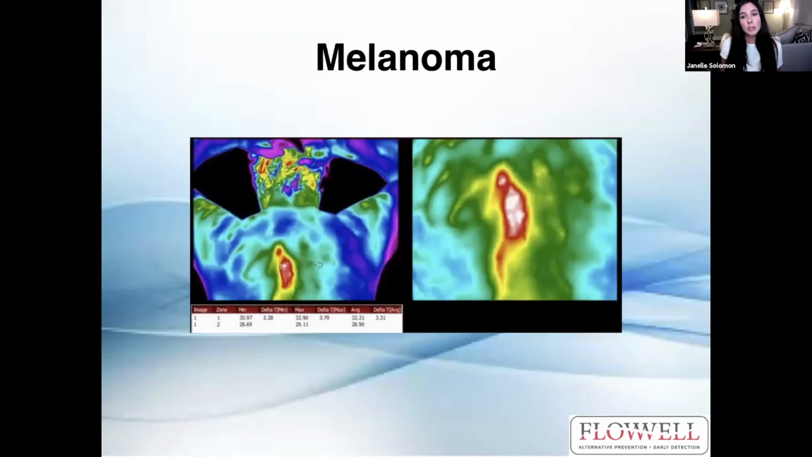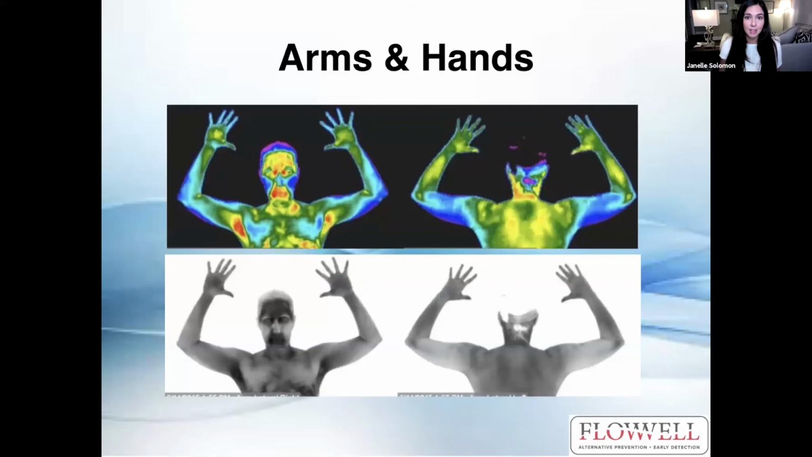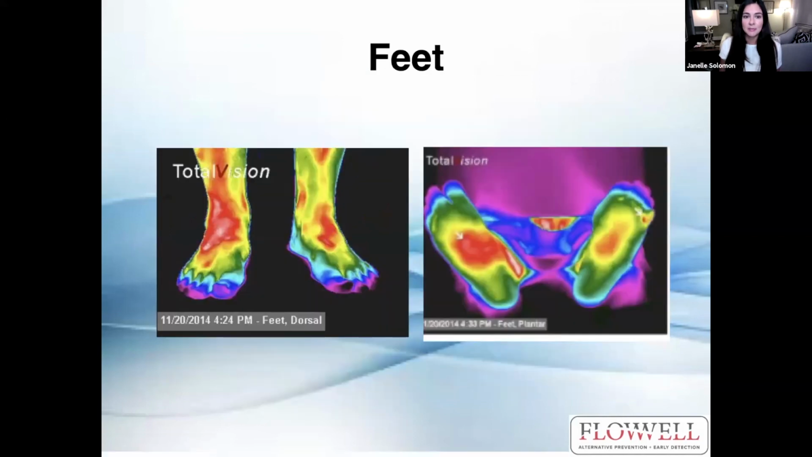This is a woman who had melanoma and never knew it. There was nothing to the naked eye on her back, and she got a full body screening, and we were able to catch that. We also take images of your arms and hands if you do a full body screening, just to make sure that your fingers and toes are not black, which means poor circulation, and also checking for inflammation in your joints and your muscles in those appendages.